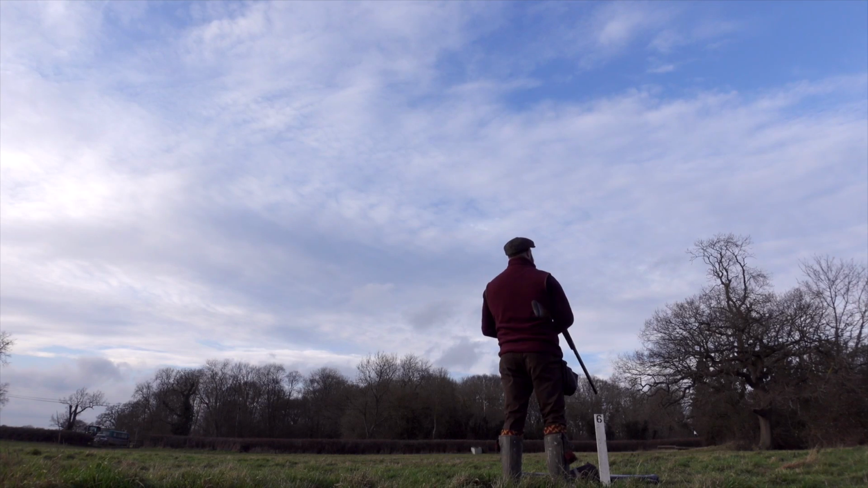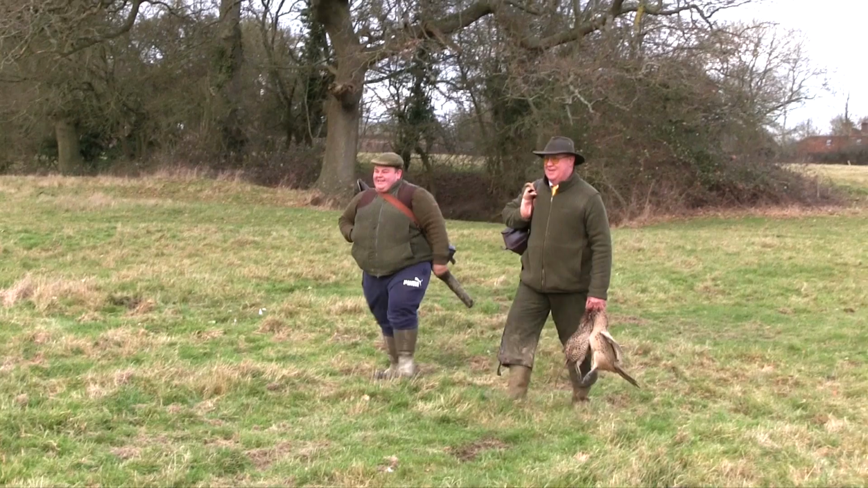I think I connected with 2, and lucky enough we had some back guns out the back there to finish them up, but yeah, they were quite wide of me this time. I mean, look at the bird still flying out. He's blowing up nice and early, so I guess he's going to leave it till Monday for the walk round.